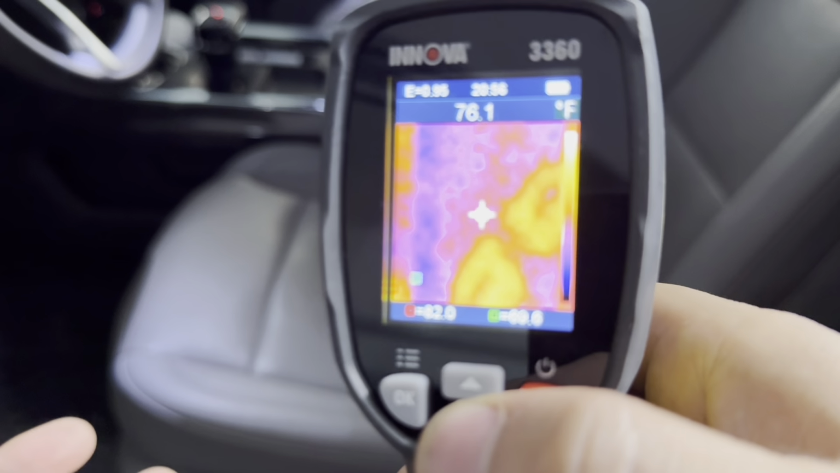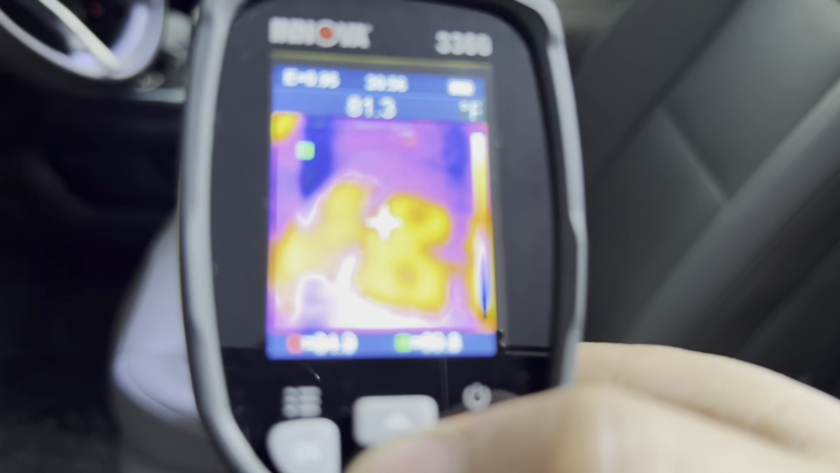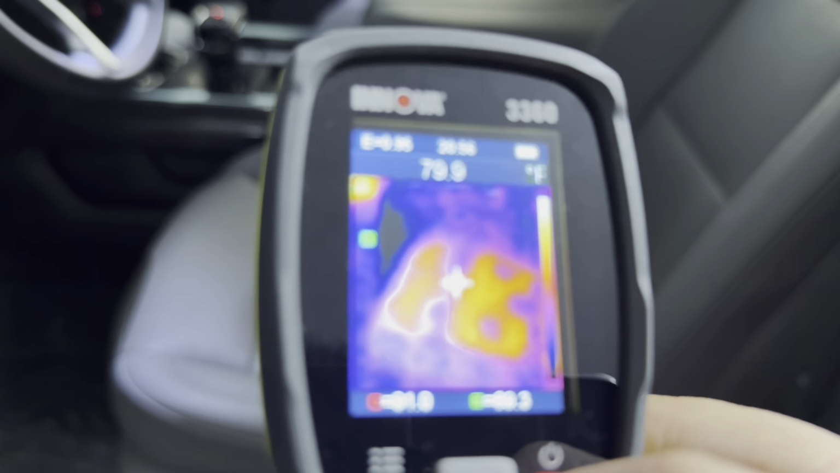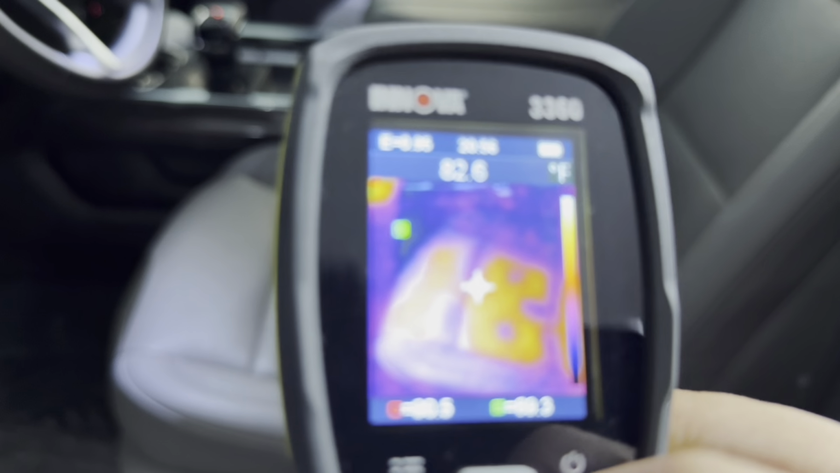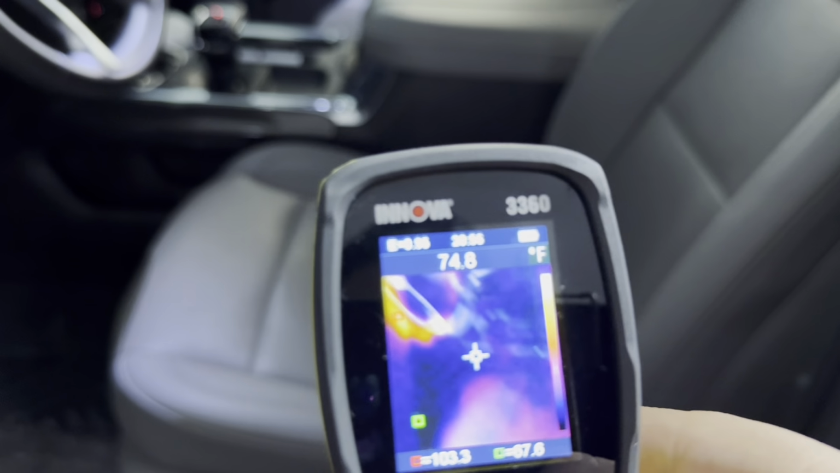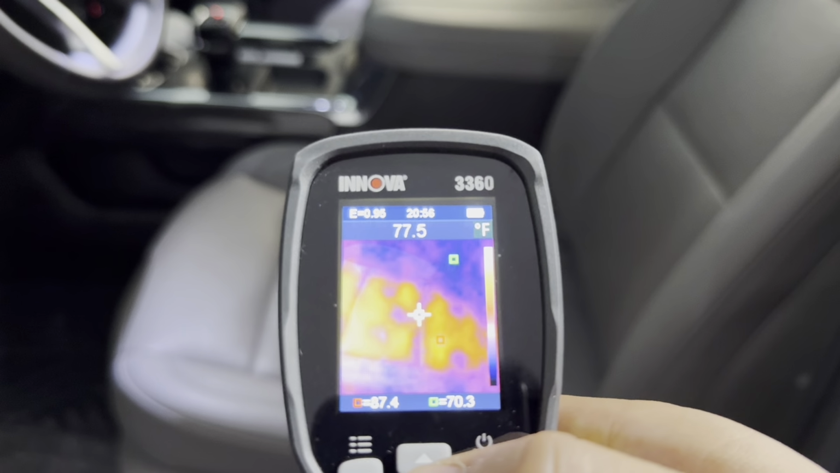So for diagnostics and everything, this tool could be pretty handy. And it's not that expensive compared to like the Snap-on one. The Snap-on one is more like $2,000, I believe, something like that. But the Snap-on one is a lot faster, and it's got a better looking screen and everything. But here you go.